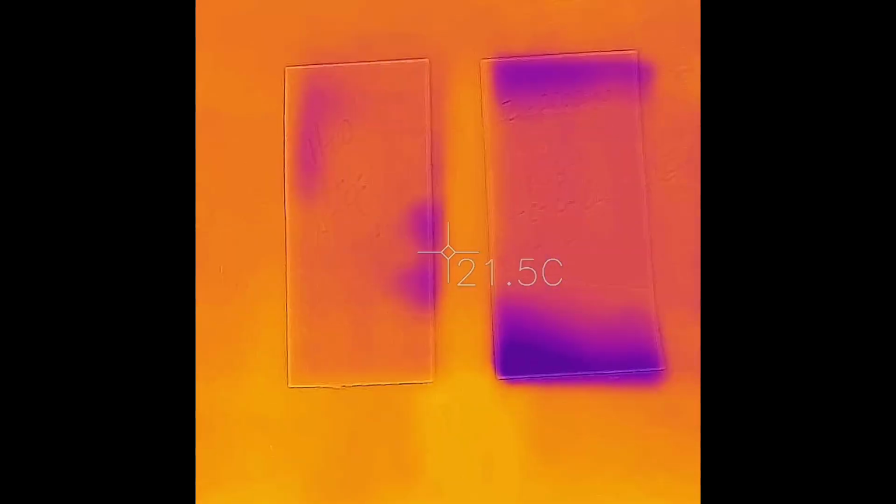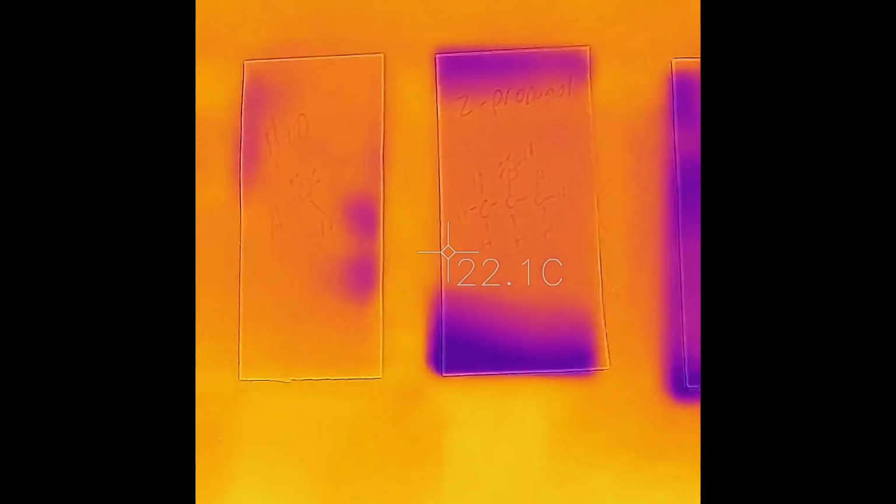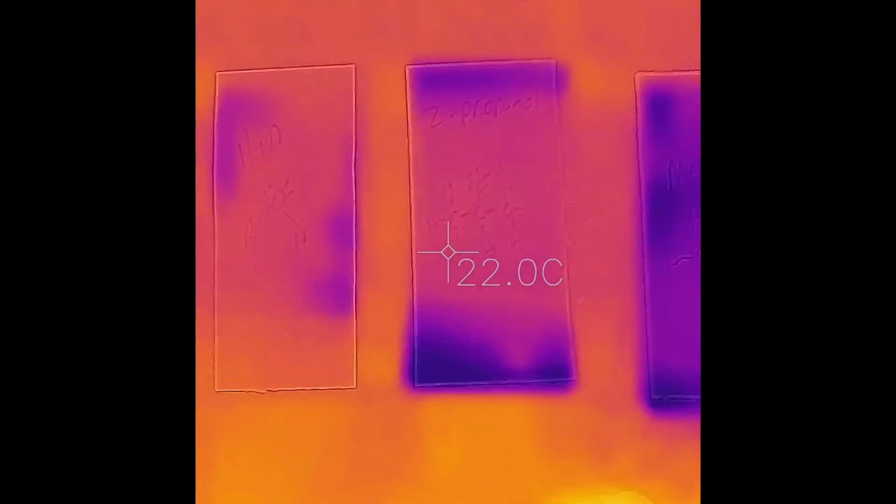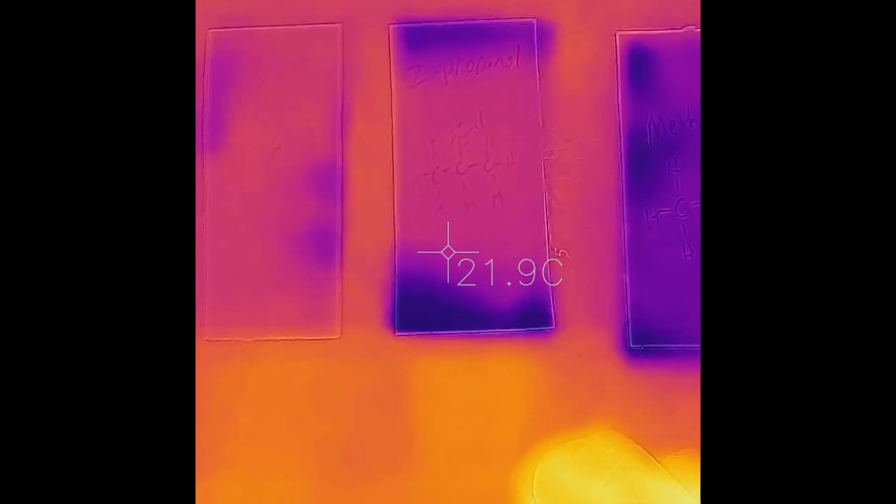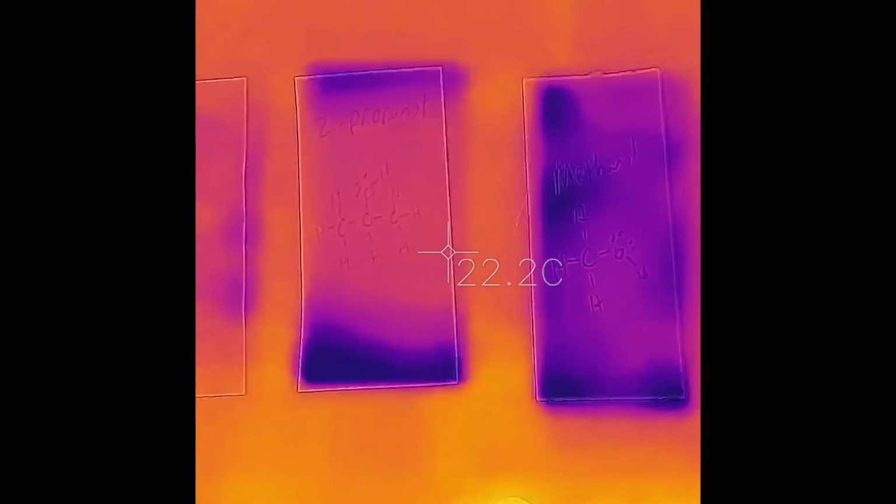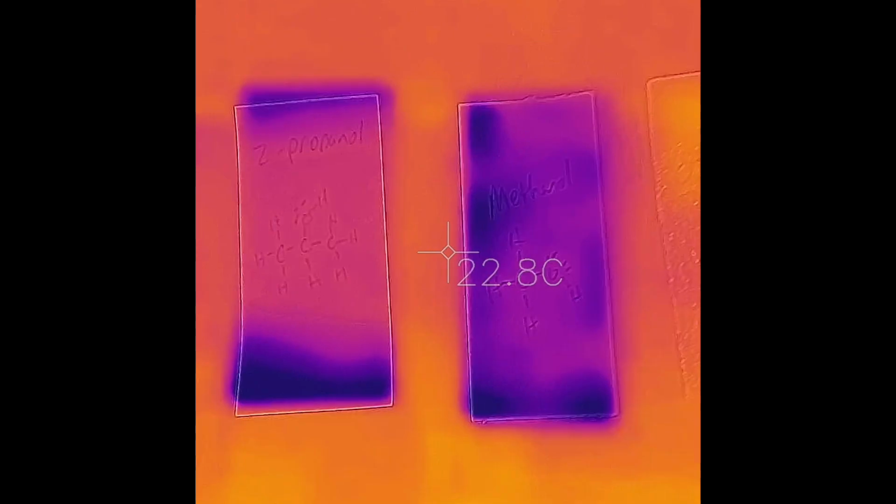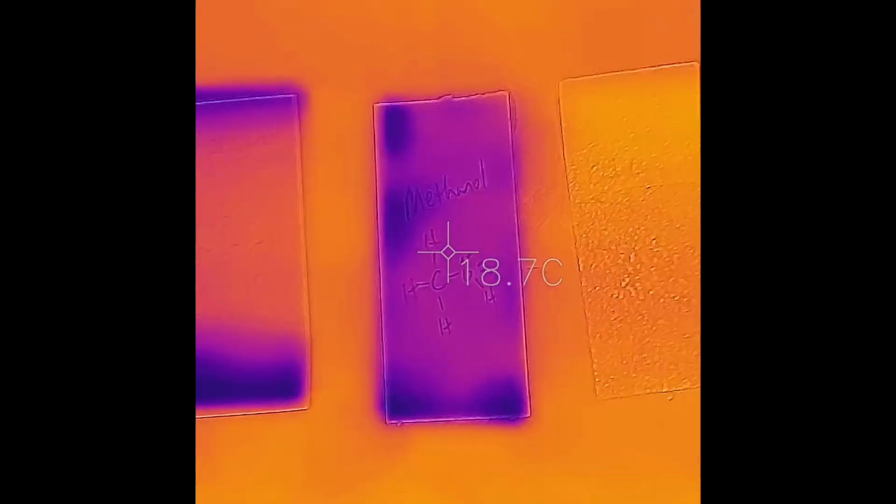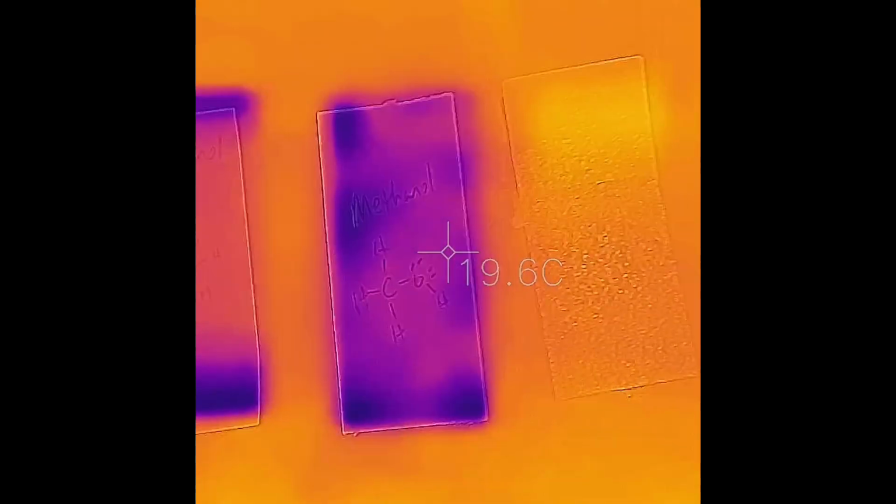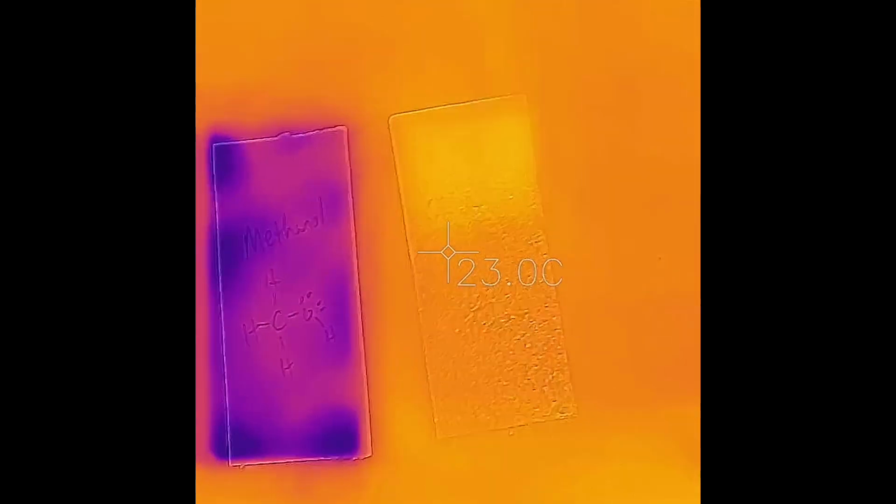So the interesting thing is the propanol, when the ends here pop up a little bit, air gets underneath, faster evaporation, gets colder quicker. Imagine that. It's like a bridge in the wintertime, right? Let's go. Ooh, methanol's really dipped down a little bit there. Going back to our oil, it's at 24 degrees.